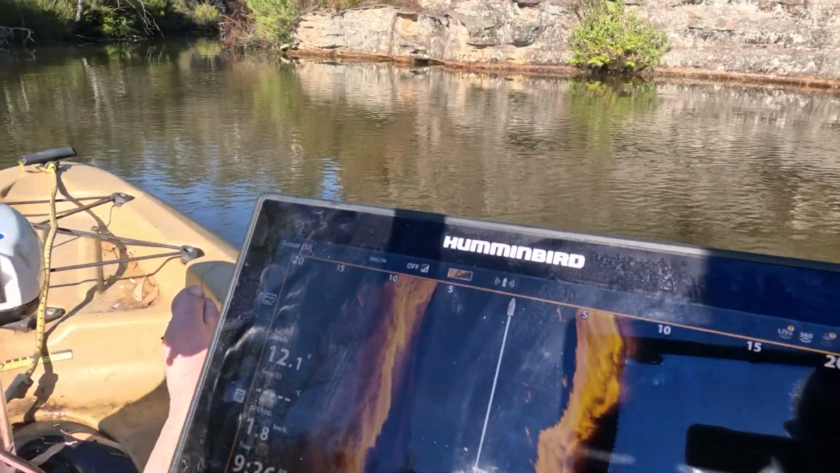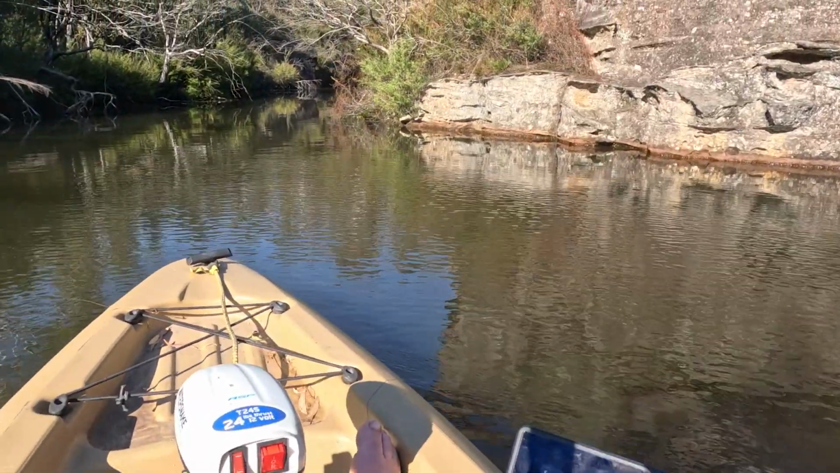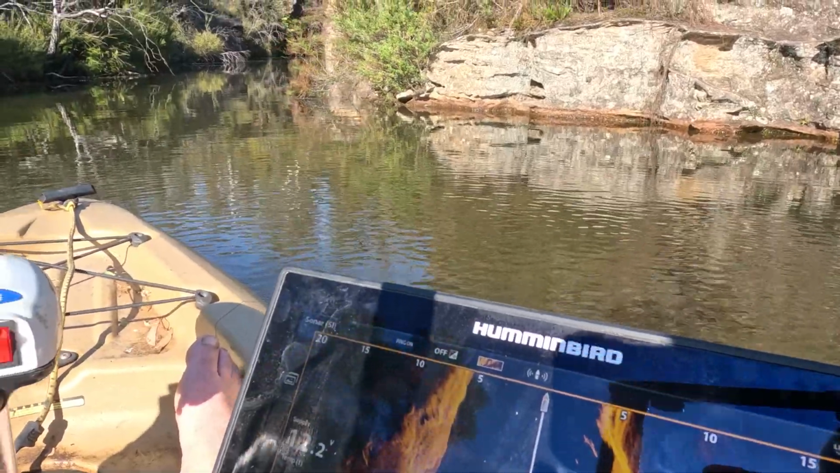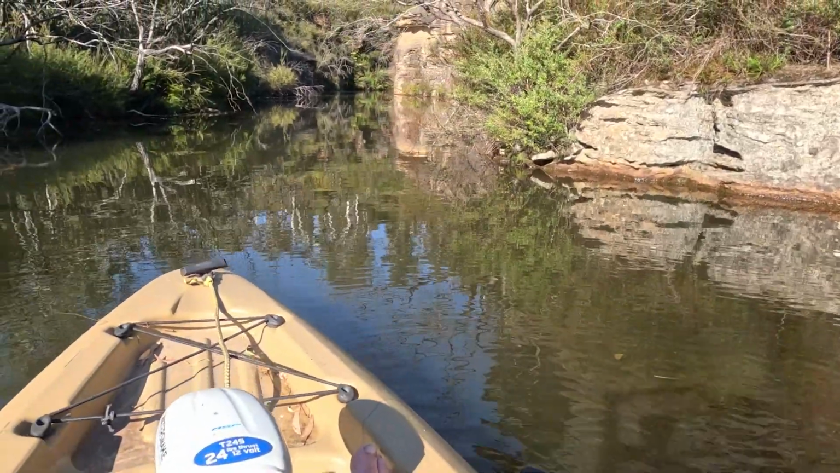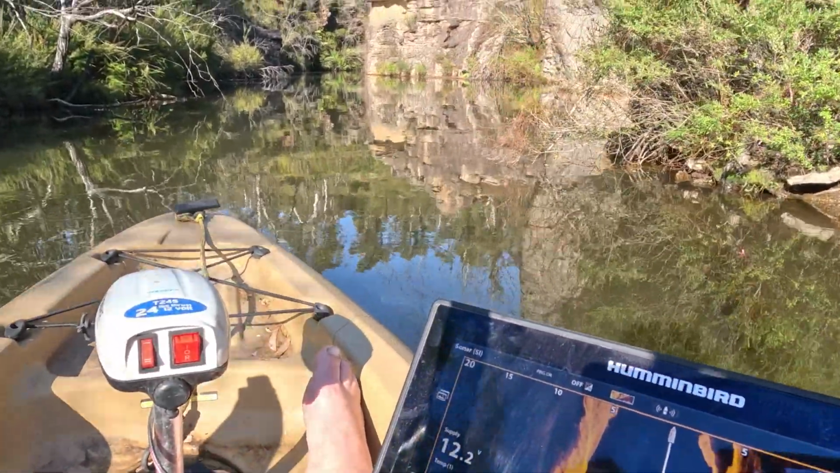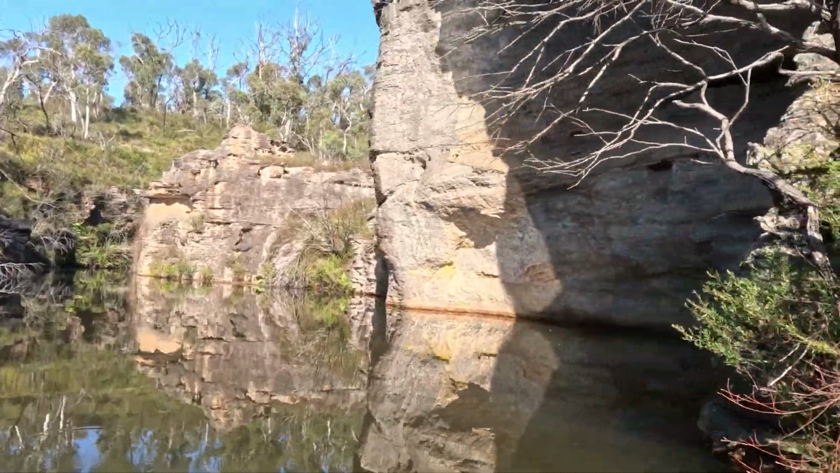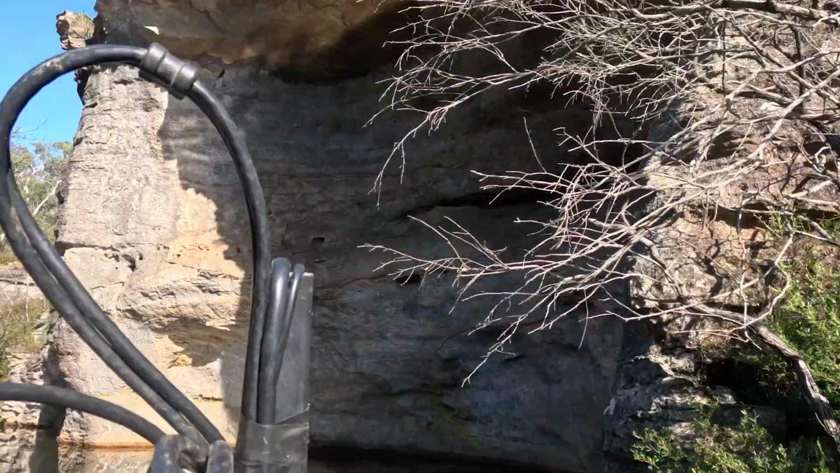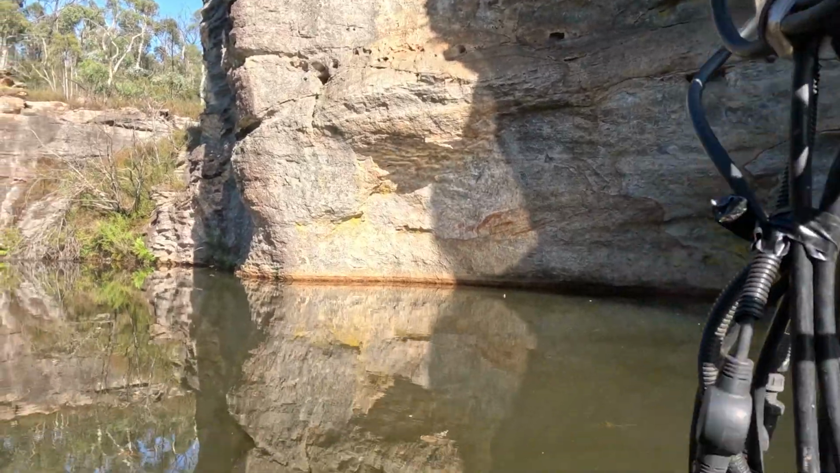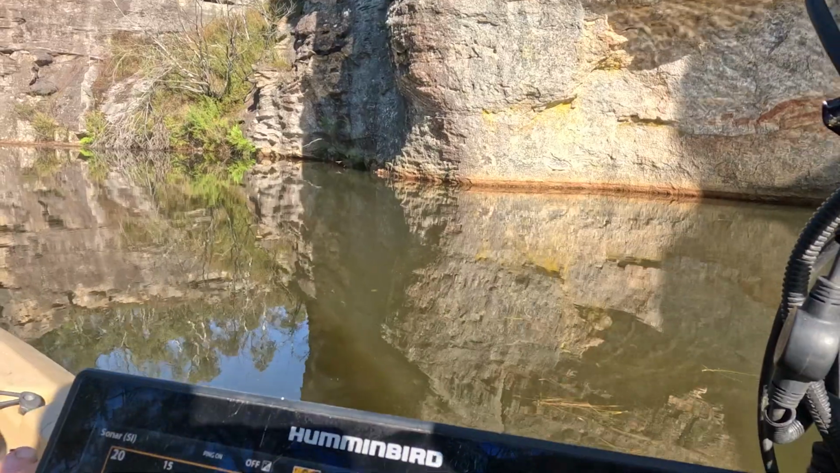Beautiful little spot. Only 5 meters deep here. Certainly deep enough to hide a car, but it's very, very narrow. So if there is a car down here, it should stand out. Hopefully we'll get through without getting stuck. Beautiful spot. Absolutely gorgeous spot. Beautiful caves, sandstone, dig outs from the wind and the rain and the waterfall.